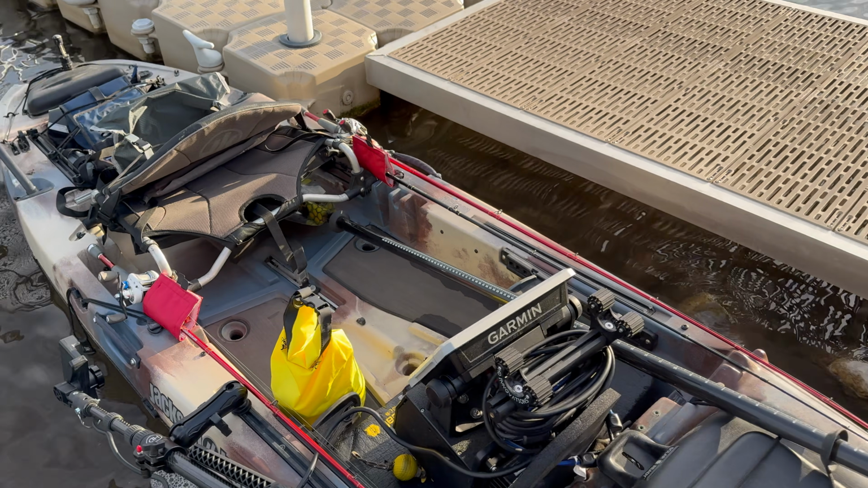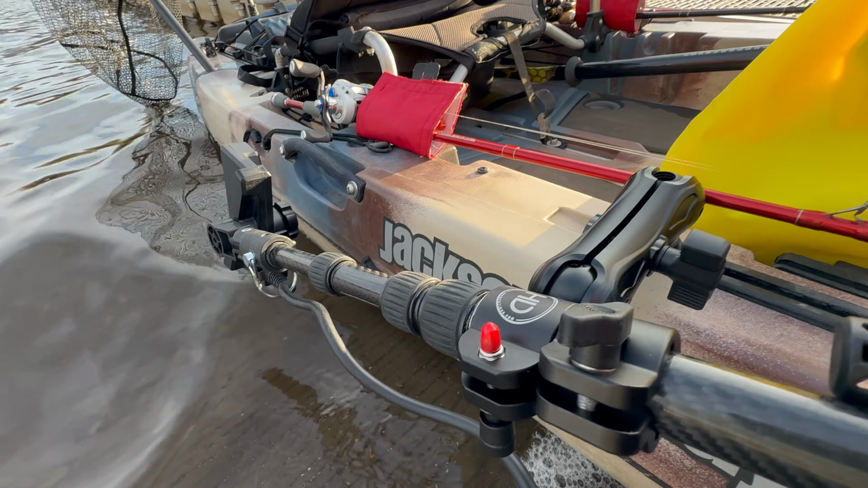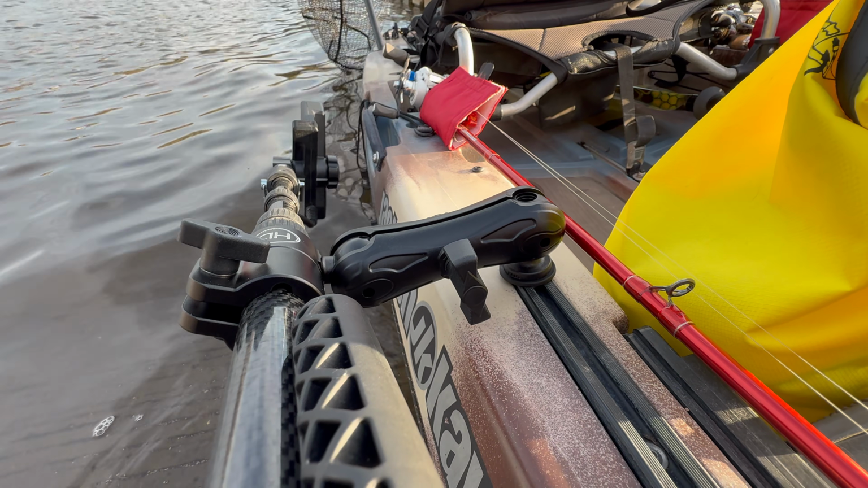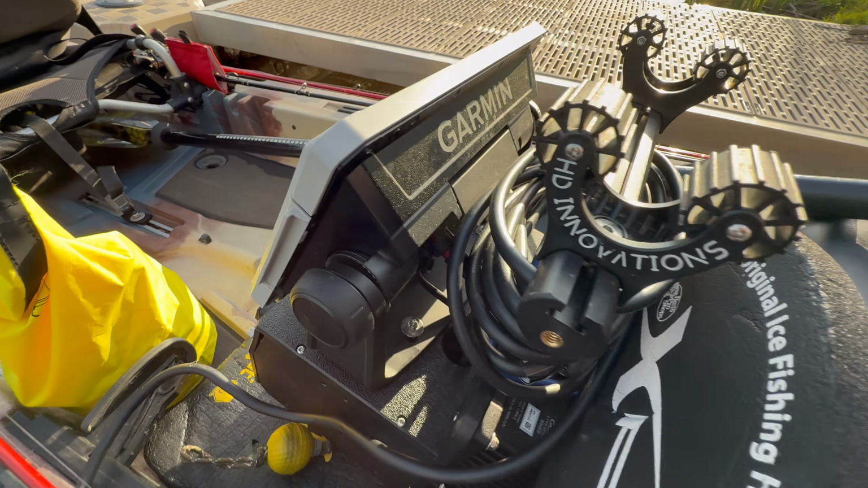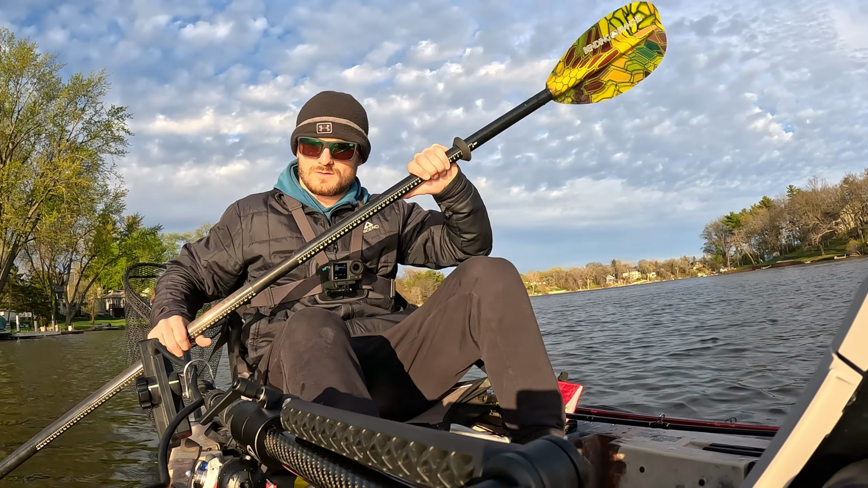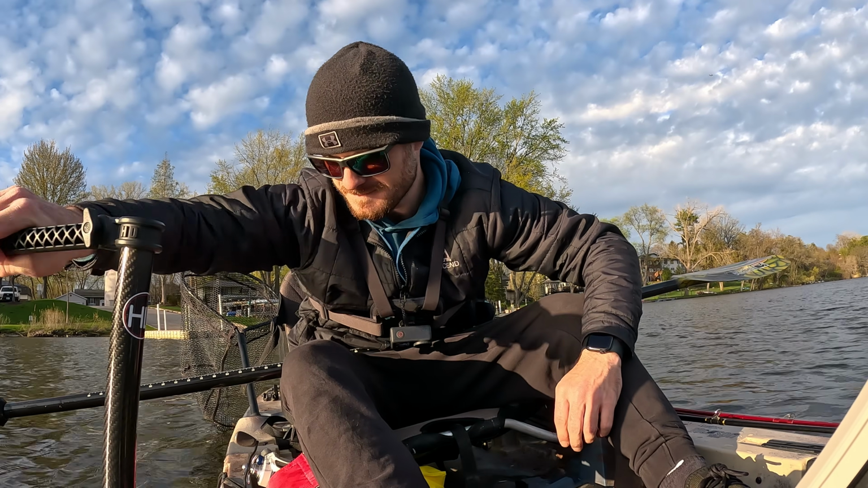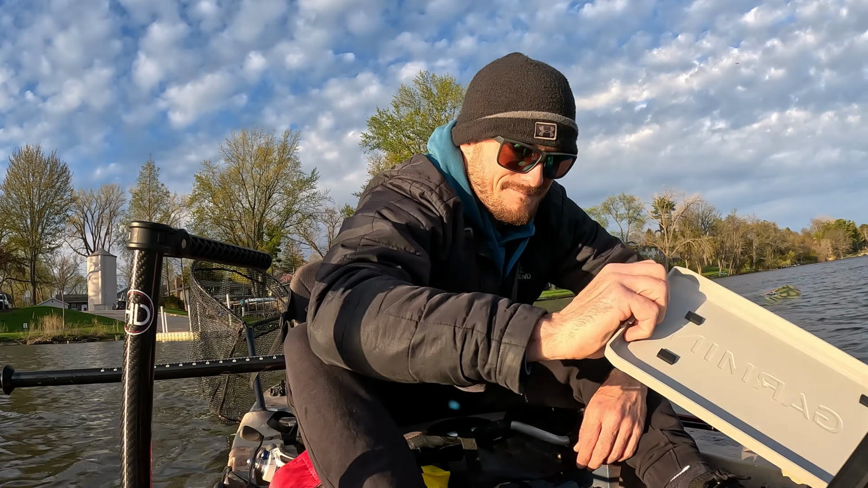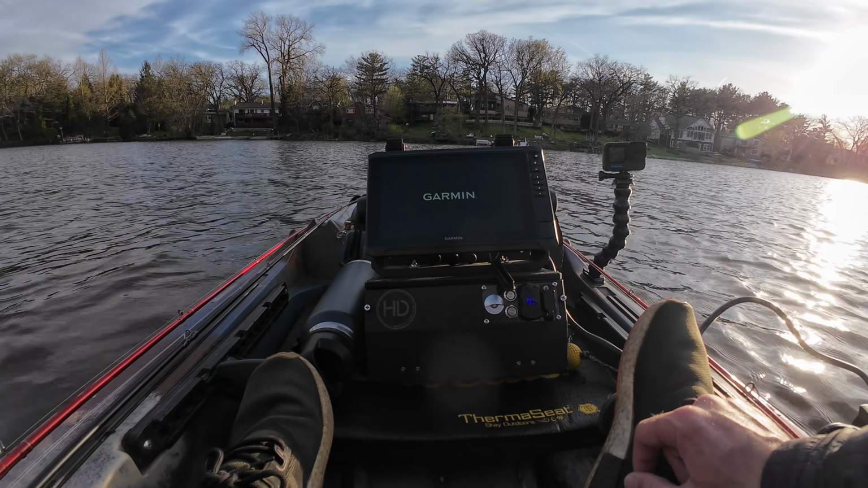All right, guys, check it out. This is the mount I'm running. Got the HD ball mount, the 6-inch extension with a Ram T-Track mount. Then I've got my HD shuttle. All right, let's get the LiveScope drop down. Feels so good to be turning on the LiveScope for the first time this year, or for the first time